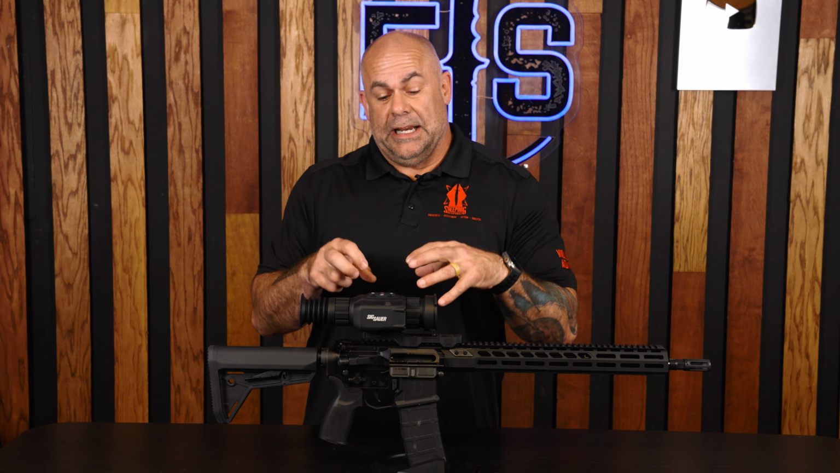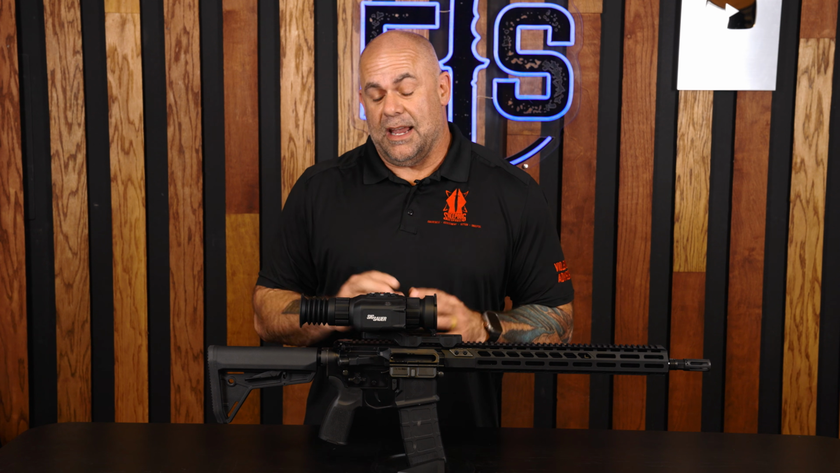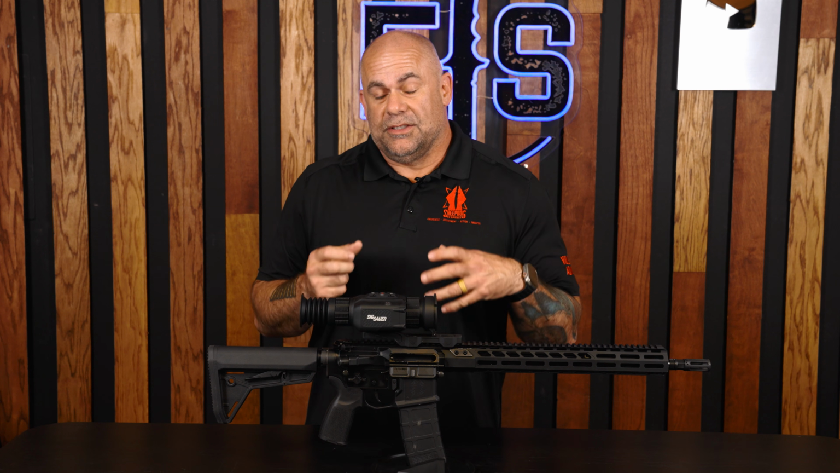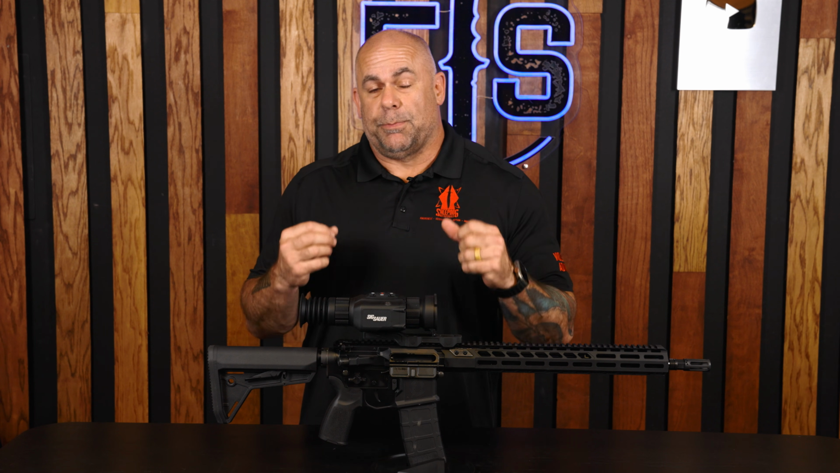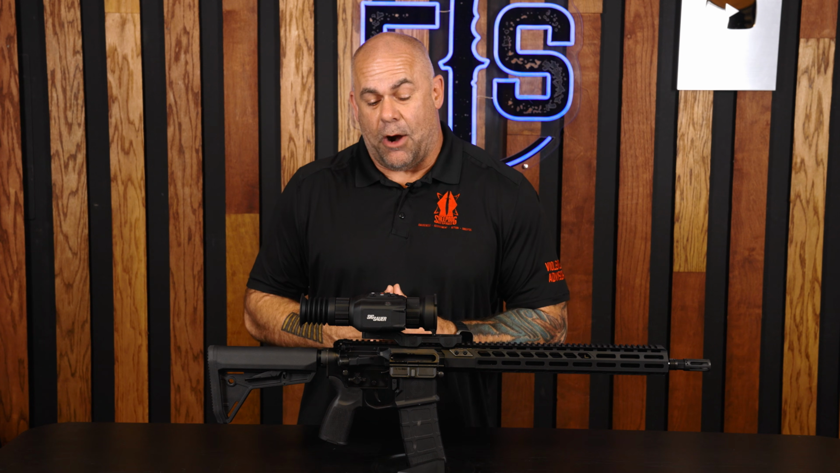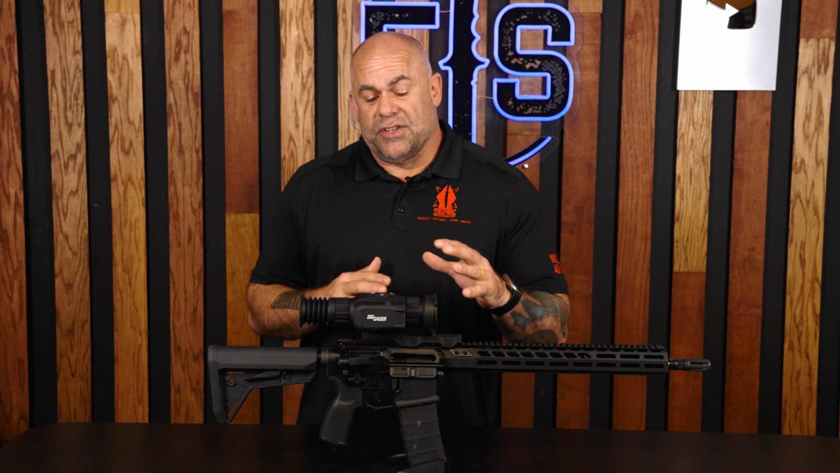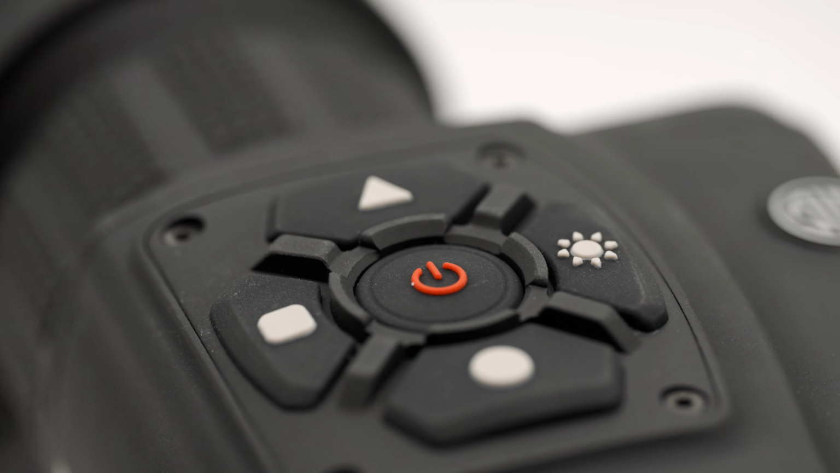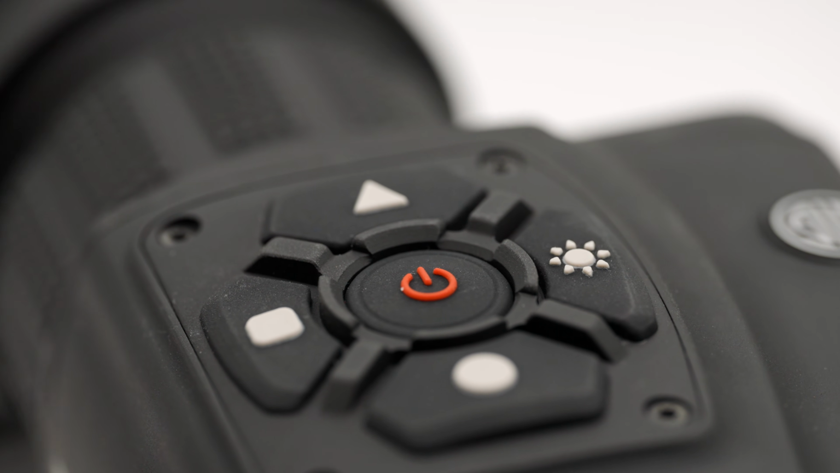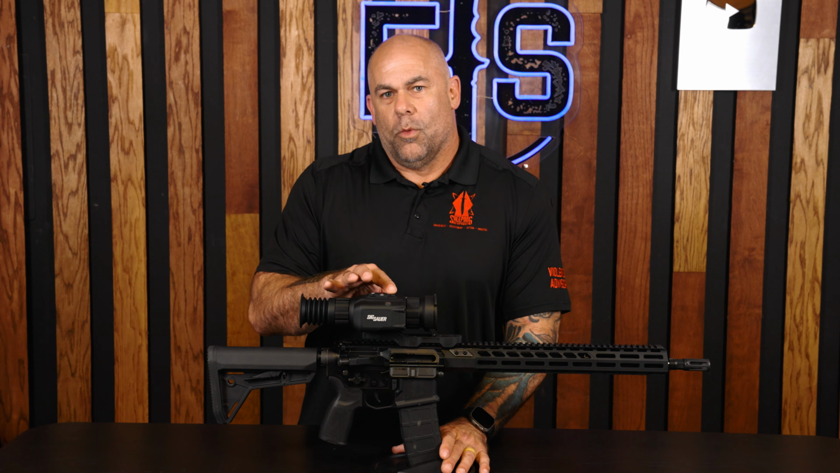Let's get into the real nitty gritty about the user features, the things that you're gonna wanna know that this thing does. And man, does it do a lot. So it's very, very user-friendly. I've used a lot of thermal sights in the past. This one is particularly user-friendly. When SIG Sauer made this, they made it easy to use. So much so that most of them have this type of touchpad on the top. So not only are they marked to say what they're good for, they have a little embossed impression on there so you can feel what the button does.